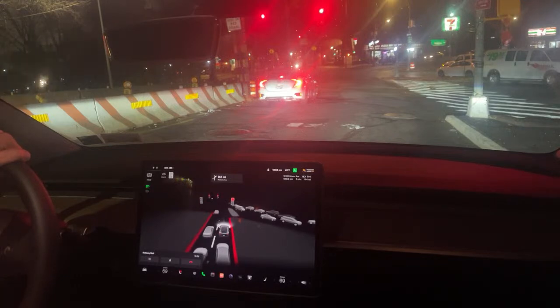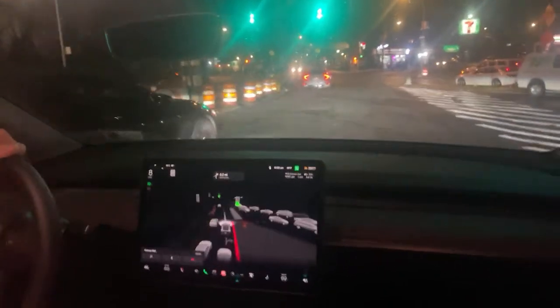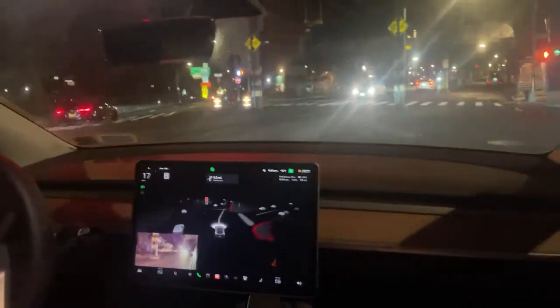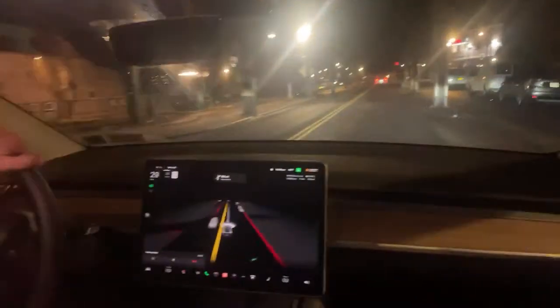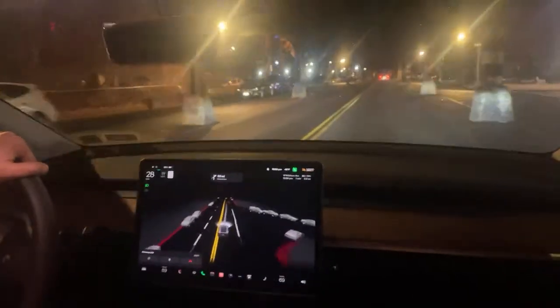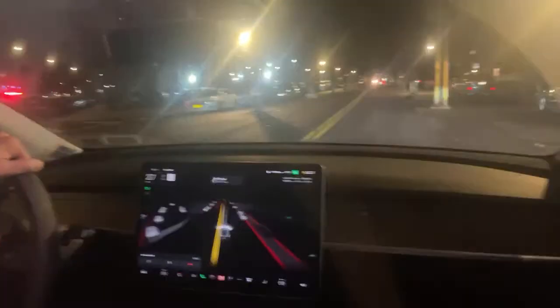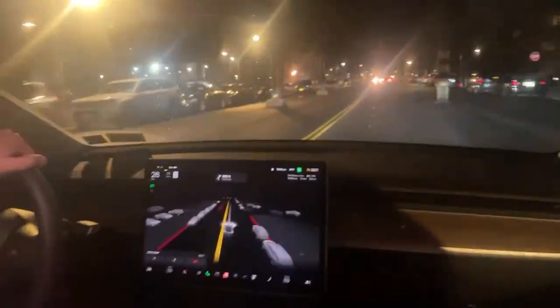I'm going to pull over and turn off the camera, turn around, and re-record as I head back home. Right now you can see the Tesla is in manual. I'm driving, and it drives like a regular car. It's a little zippy, but it feels pretty comfortable. So in case you were interested in how a regular drive went, this is what it looks like. The line isn't blue. It's telling me where to go.